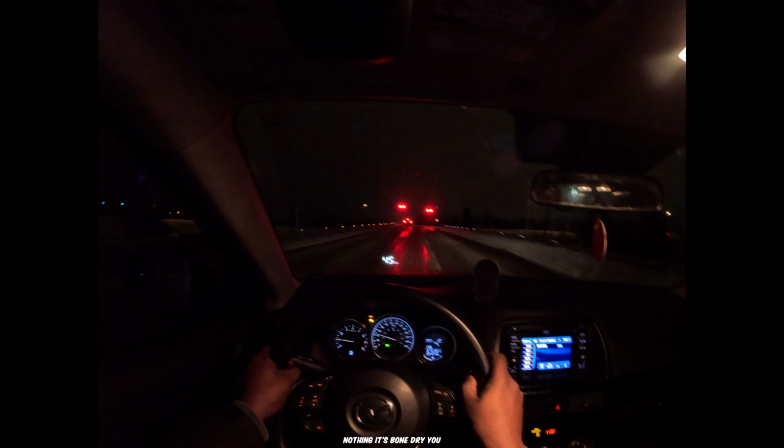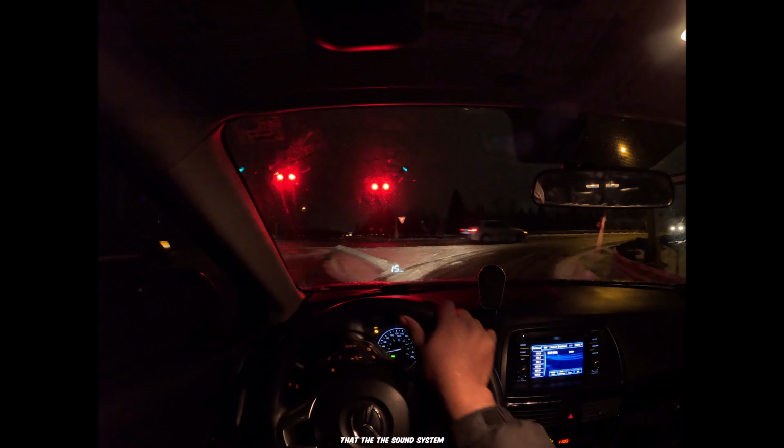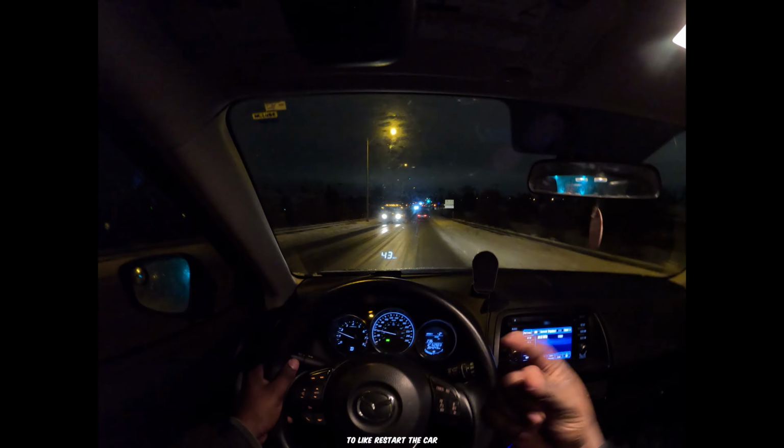It's bone dry. You just get a car that you drive from point A to point B and listen to music that sounds like static sometimes. And the funny thing is that the sound system sometimes doesn't even work. You put on the sound system and then the driver's side just turns off for some reason. You have to restart the car.